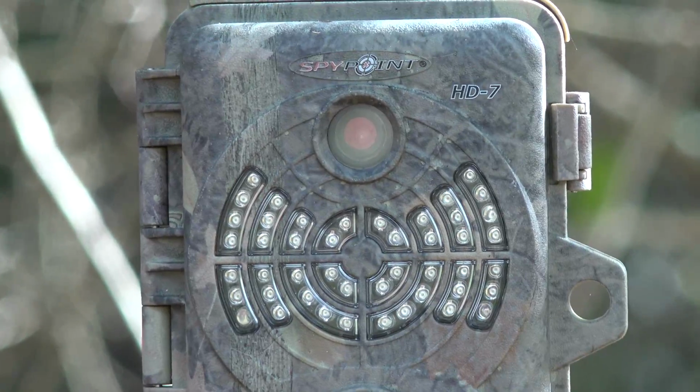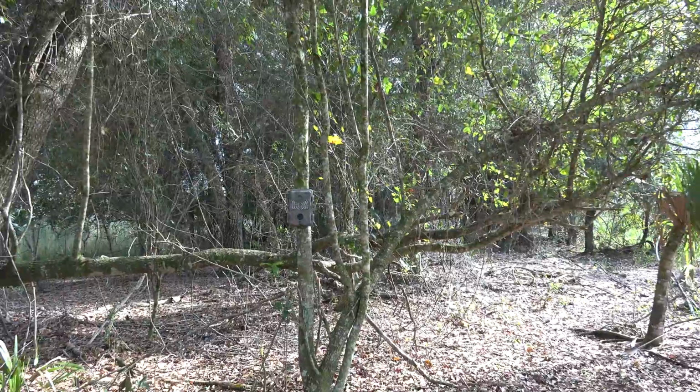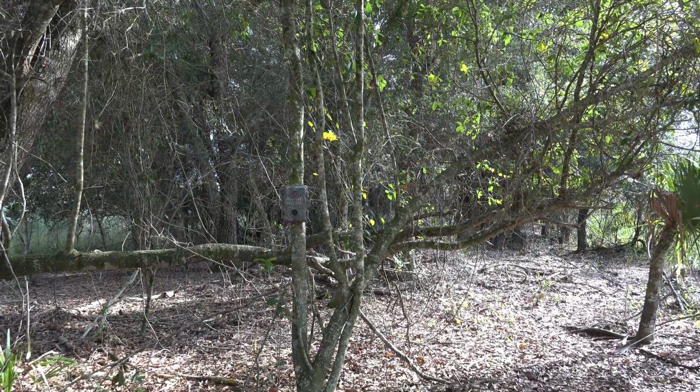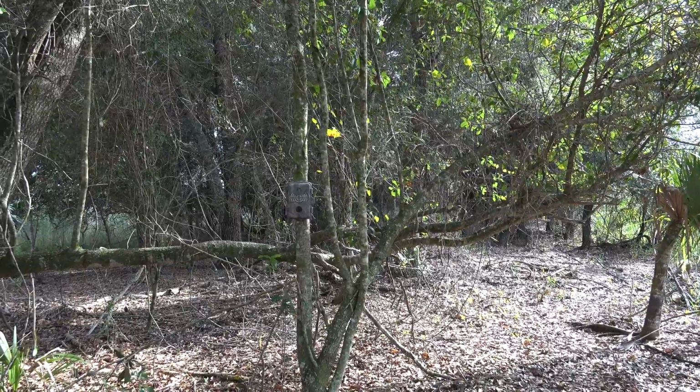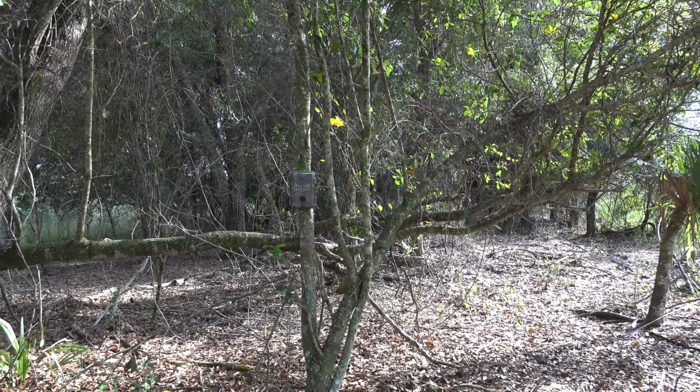There's actually another rub on a tree back in the woods further. I might be able to go back and find that. But apparently they've been traveling this area through the woods, this path, and making rubs along the way.